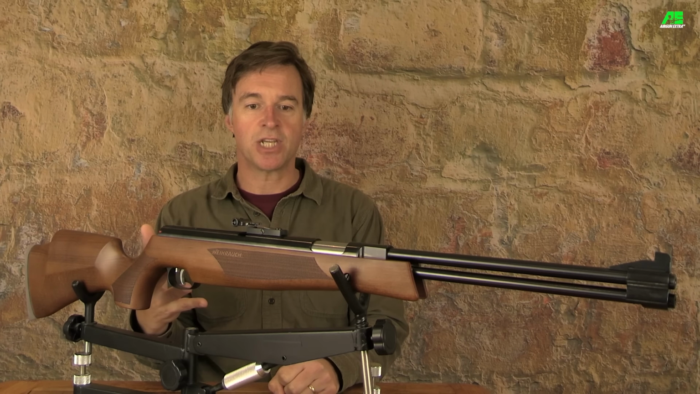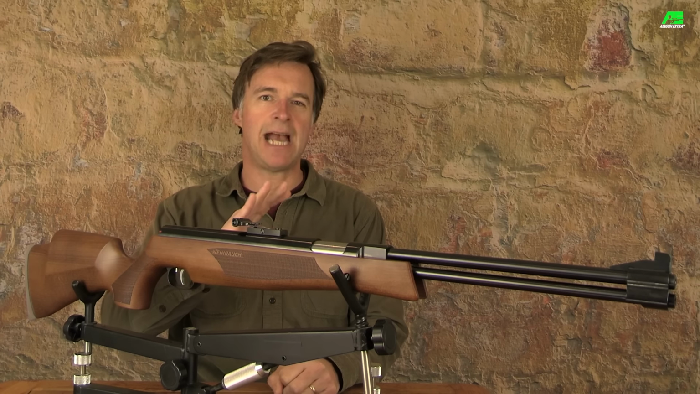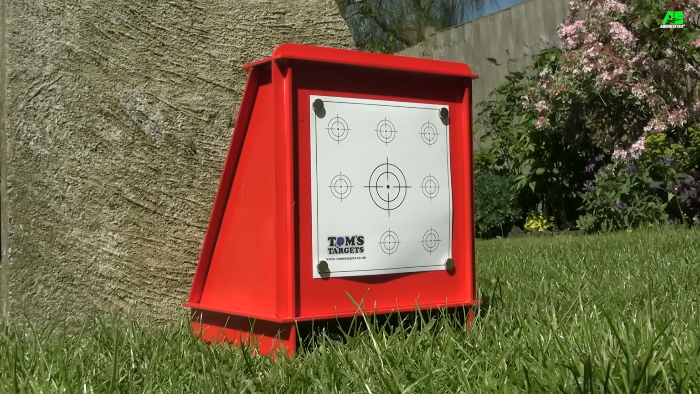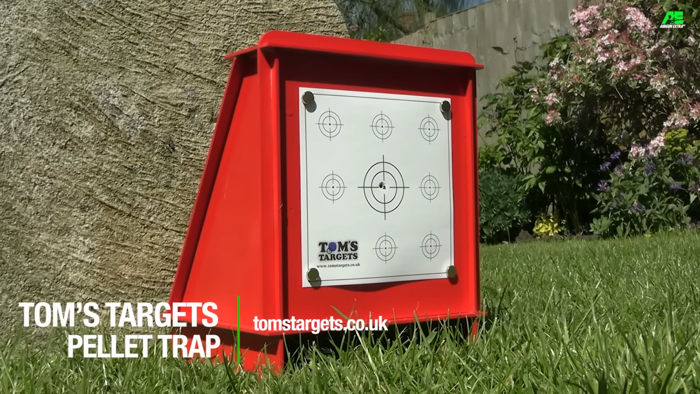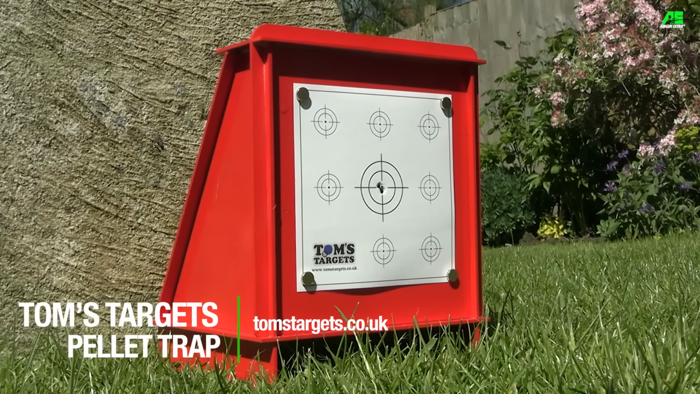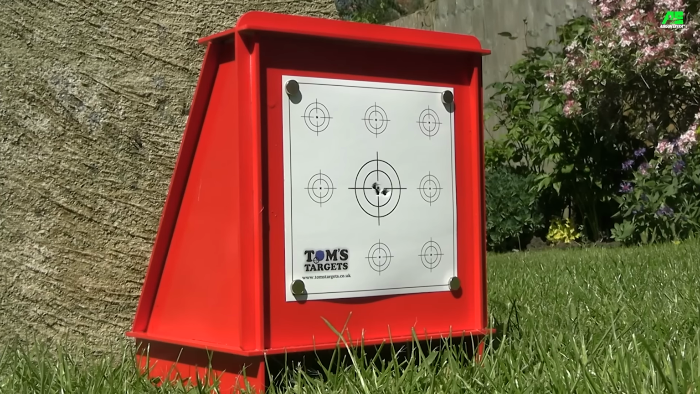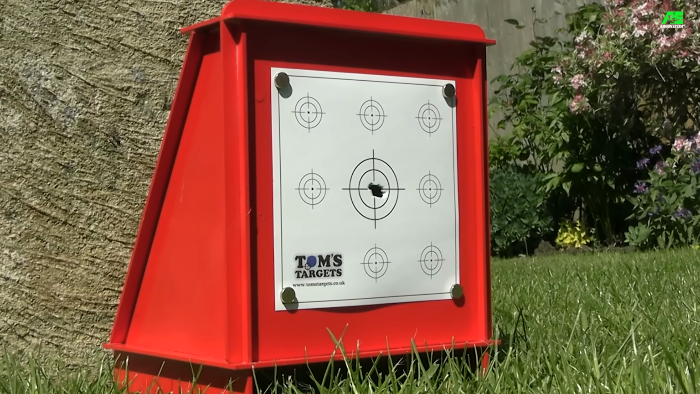Now, I've been using a scope with 2-piece mounts for my accuracy testing, and I've had absolutely no problems whatsoever with scope creep. And if you do your bit, this is potentially a very accurate airgun. Now, I'm not the best shot with recoiling airguns, but even I have been able to consistently achieve half-inch groups at 25 yards when shooting from the support of the bench.